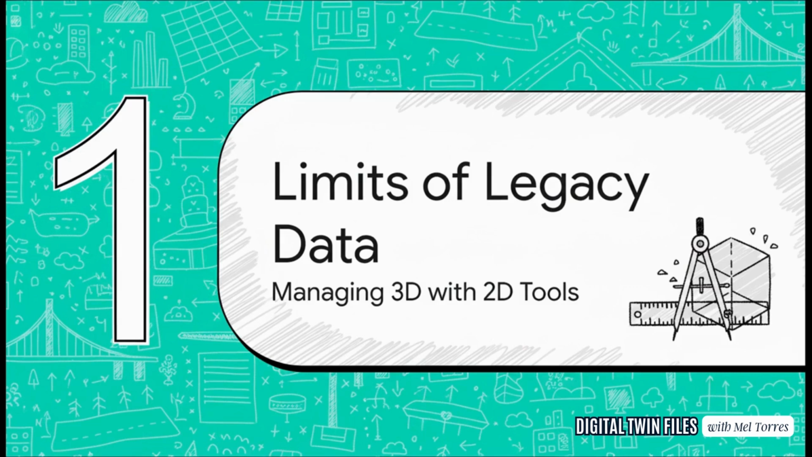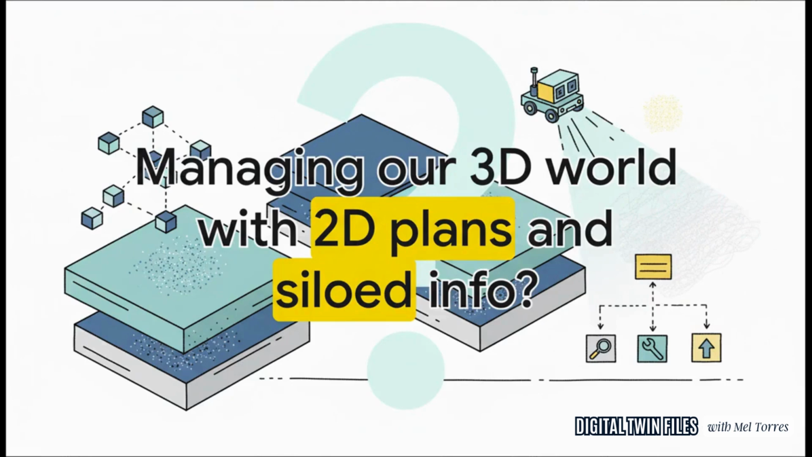Let's kick things off with a problem that I'm sure everyone in the AECO space knows all too well. We are all designing, building, and managing these incredibly complex three-dimensional assets. But so often we're stuck trying to do it with 2D tools and data that's frankly out of date. Think about it. How many projects are still running on plans that are completely static, totally disconnected from reality, and pretty much obsolete the second they come off the printer? It's not just inefficient, it's a huge risk. It means rework, wasted money, and it slams the door on doing things in a smarter way.